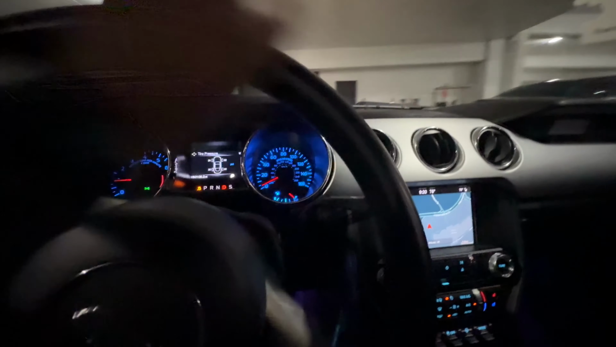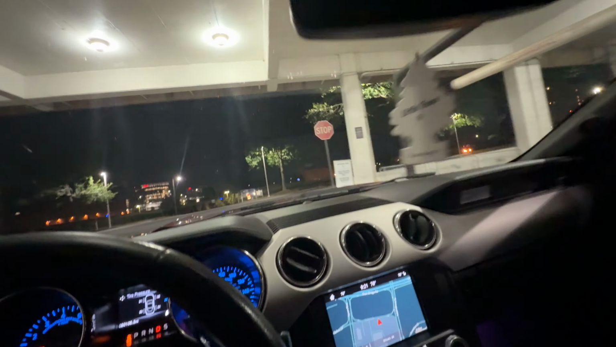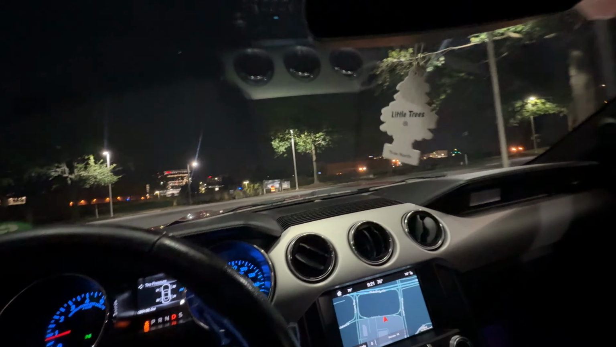Security truck. He did not follow me, but he is watching me. Oh, he's following me.